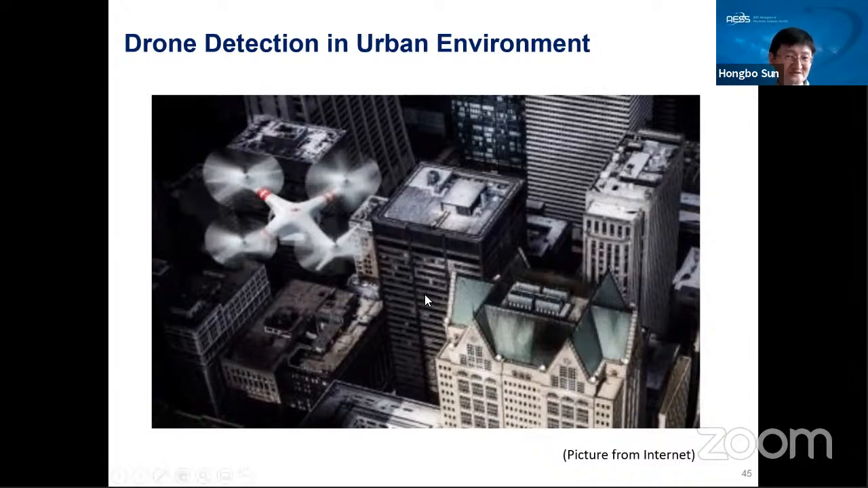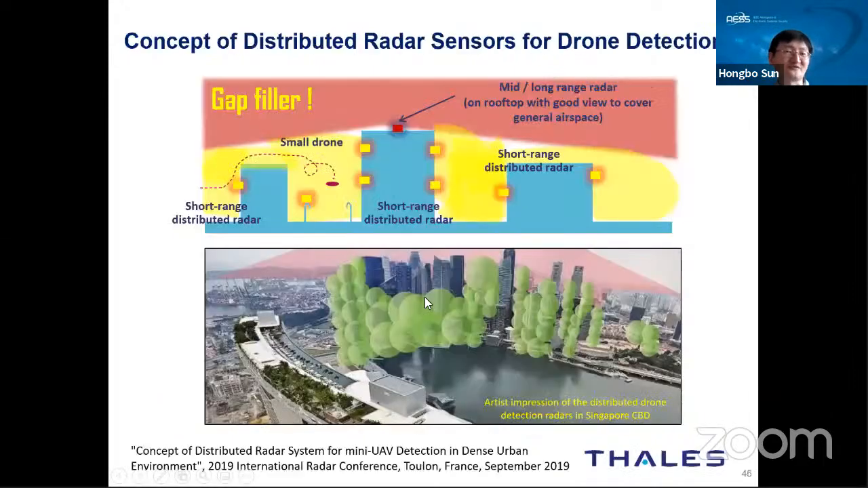So for this, maybe a more effective solution is the distributed radar sensor. This idea was also proposed by our partner Carlos. Normally, if we install a long-range radar system on top of a building, it can cover the whole sky above the height of the building.